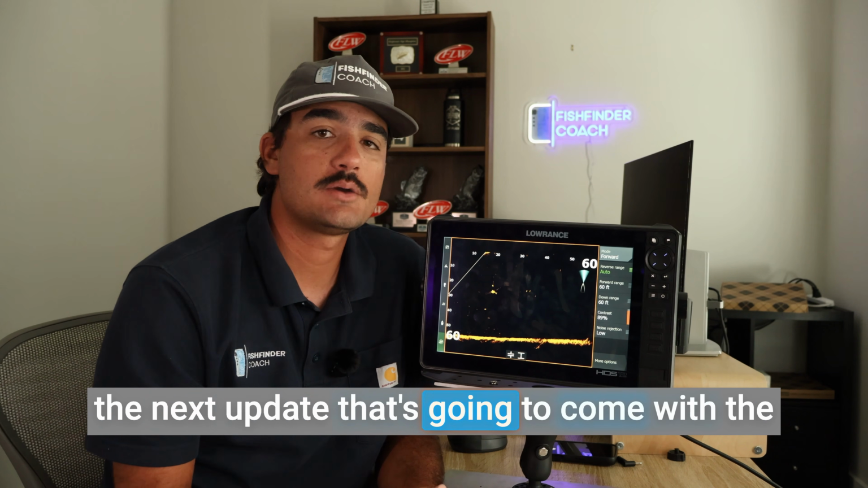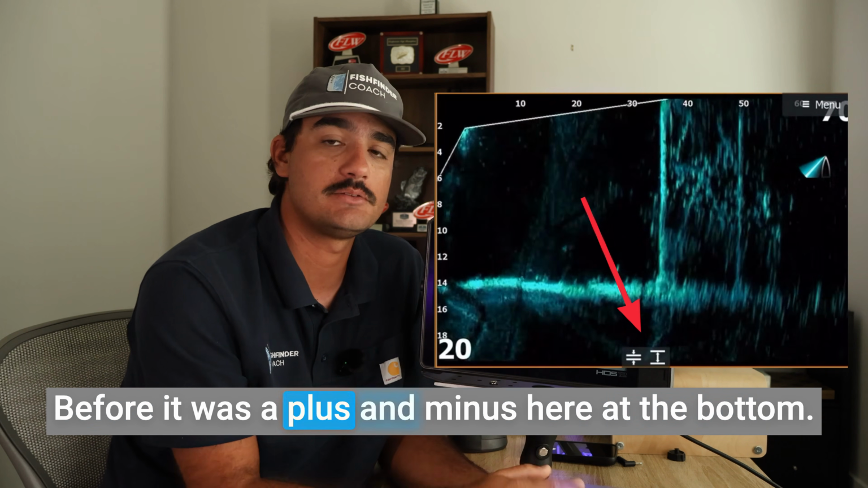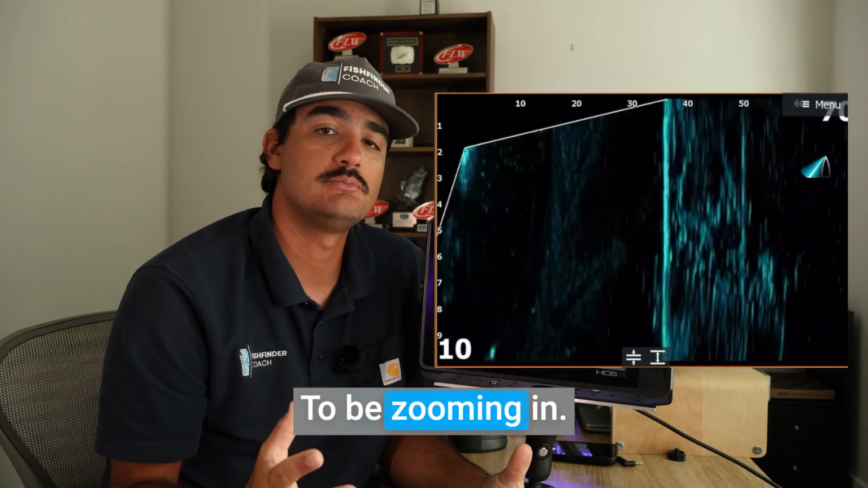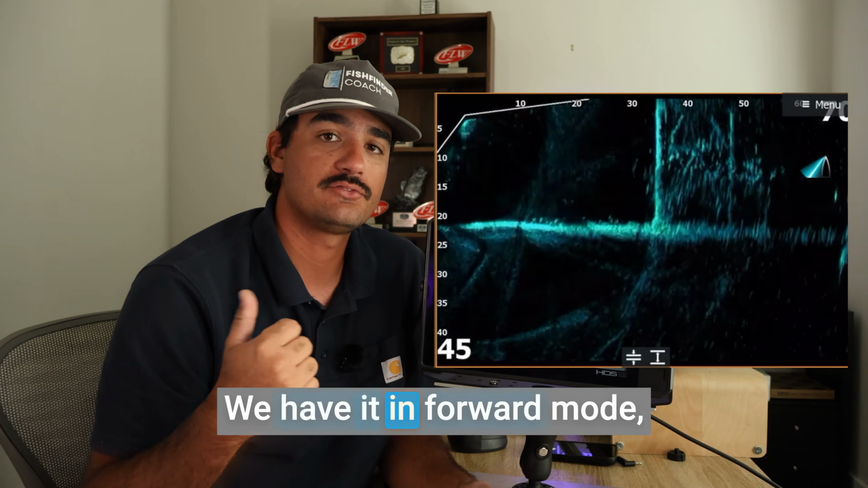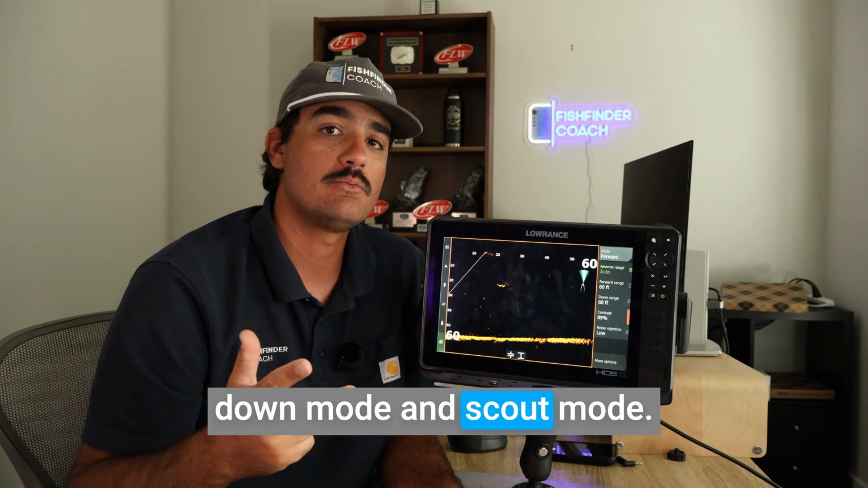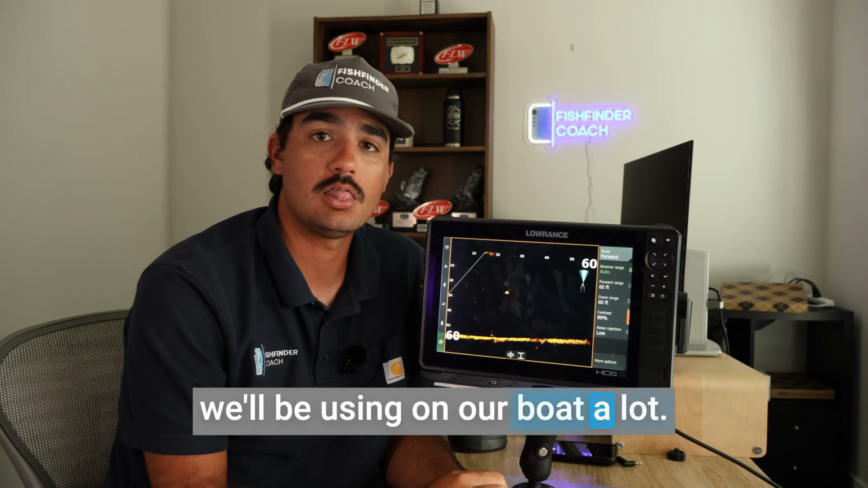The next update that's going to come with the 25.2 is going to be the on-screen controls. Before, it was a plus and minus here at the bottom to be zooming in. This is going to be starting to change our range. We have it in forward mode, down mode, and scout mode, changing how far we're going to be looking. This is definitely something we'll be using on our boat a lot.